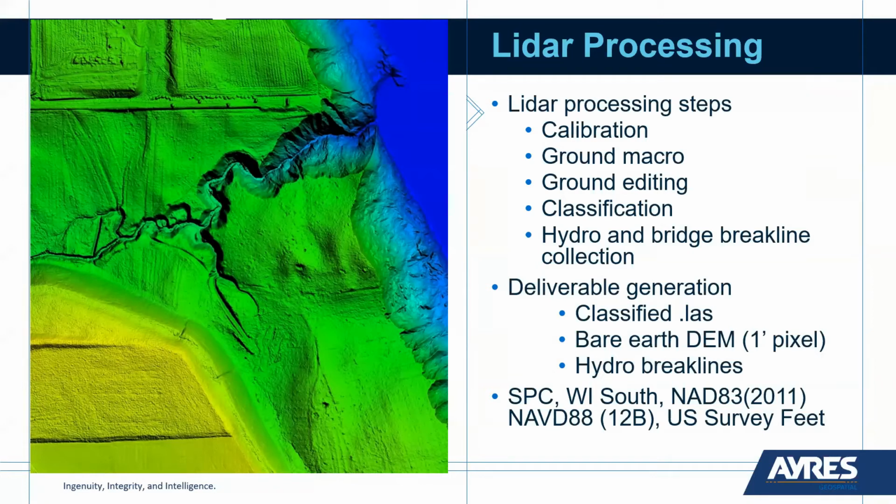One of the more manual parts of the project certainly is the hydro and bridge break line collection in a very complex environment. Ultimately, we're generating deliverables: the classified point cloud in LAS version 1.4 format, a bare earth DEM